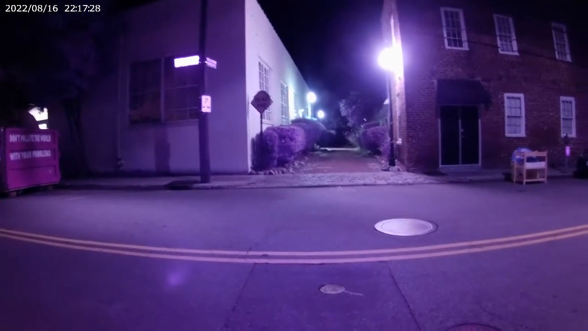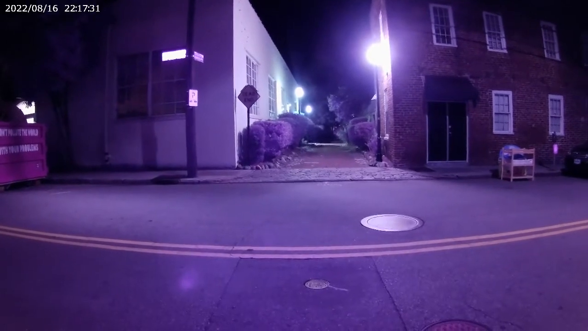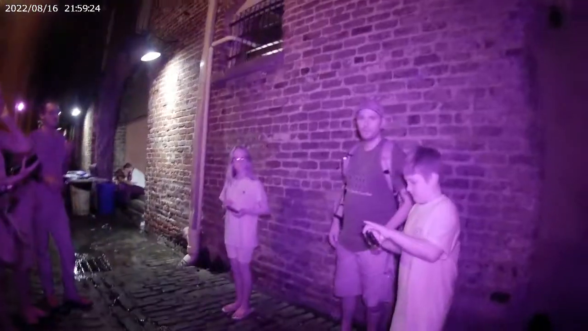It's residential on the right. There's two houses down there. Dead end. And a Rachel.